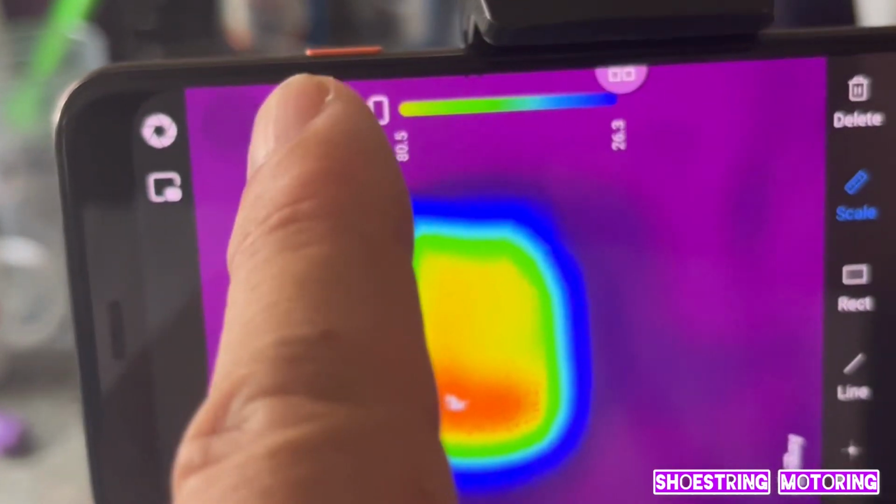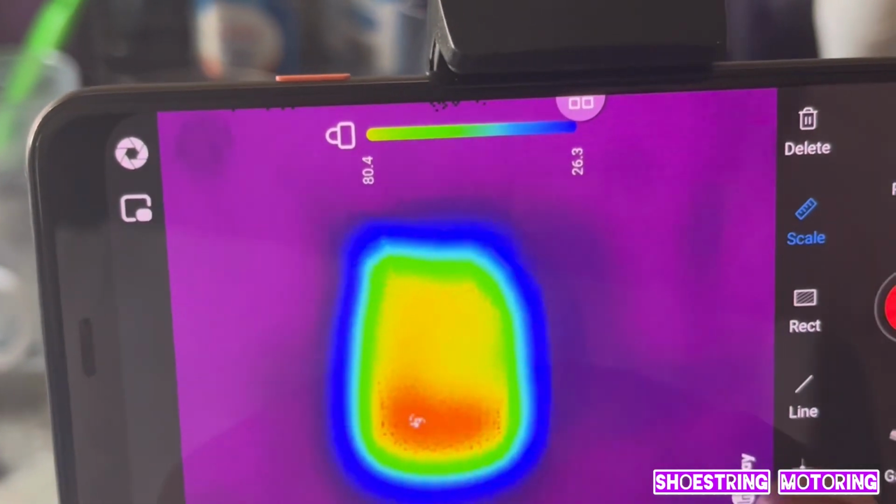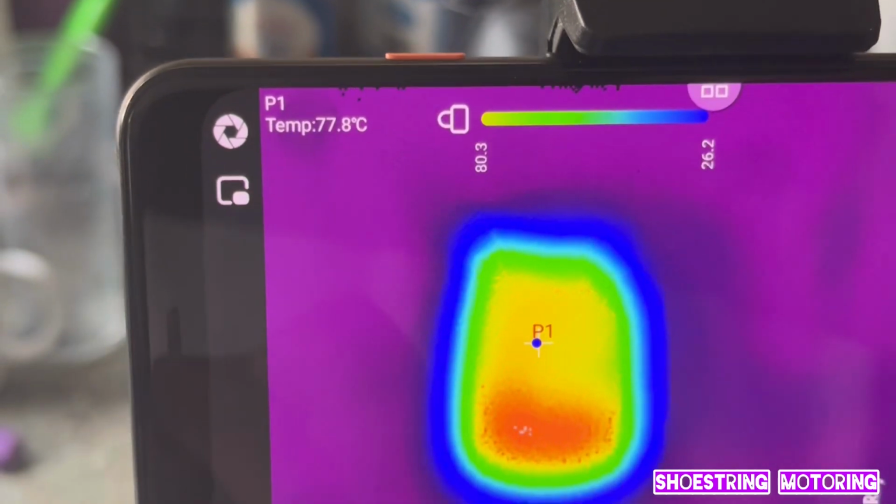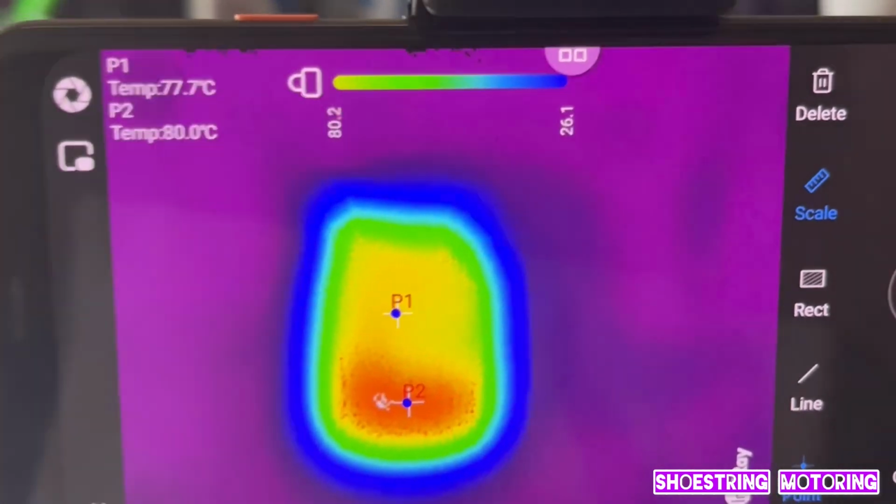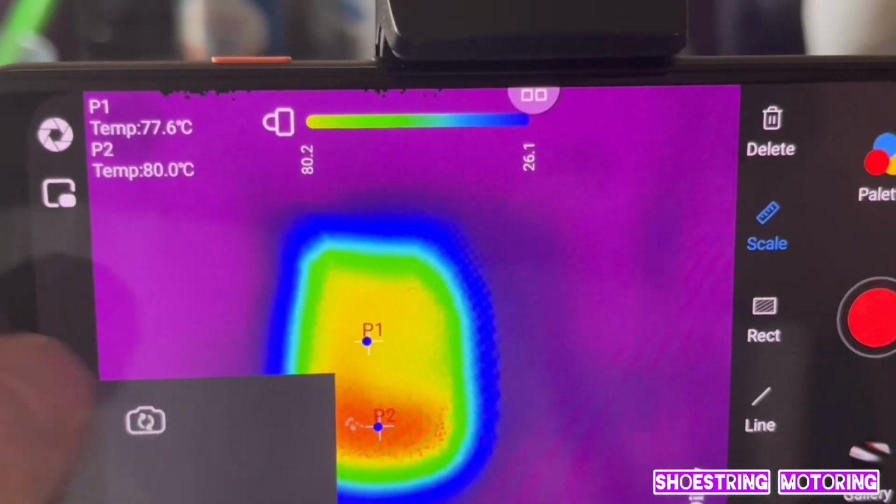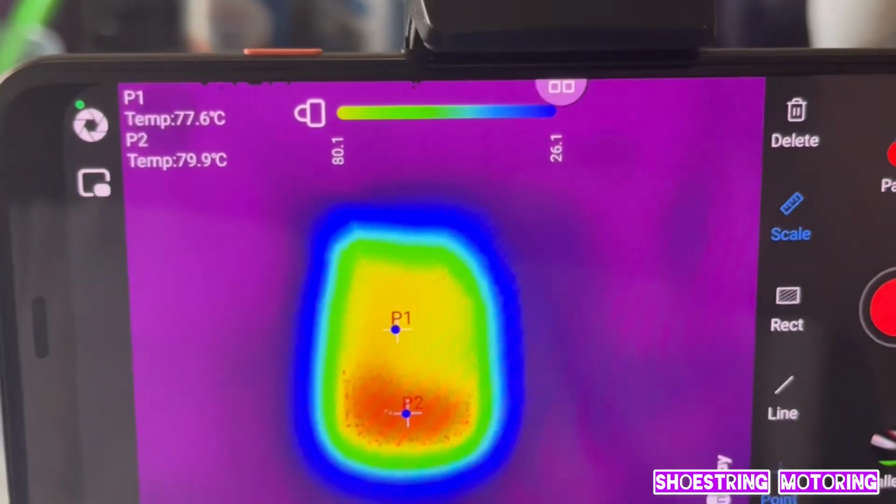And there's the scale. If you press scale, it tells you the highest and lowest level. Then you can go to the point, go to the yellow, 0.1, 77.8, 0.2, 80.1. It's all very good. That's supposed to change the camera around, but basically what that does, it turns it off.